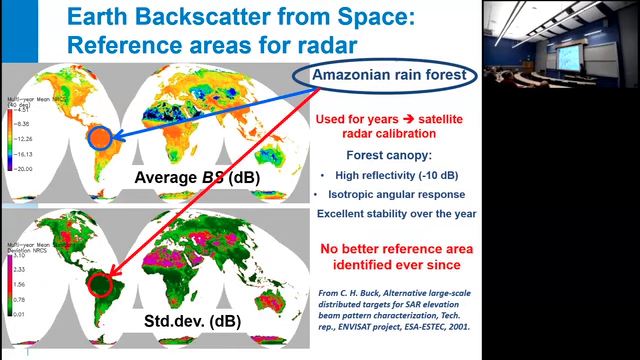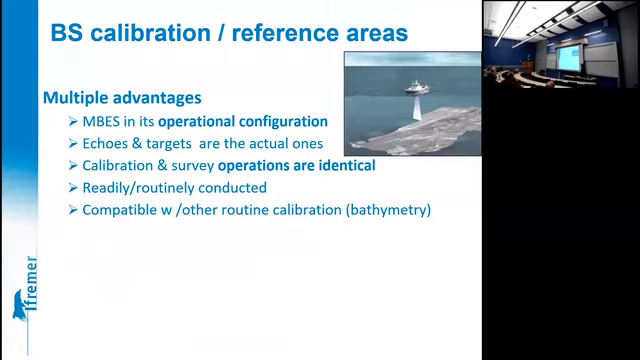So the challenge for us now, since we cannot install the multibeam on satellites, is to find the equivalent of an Amazonian forest underwater. Calibrating a backscatter on reference areas has a high number of advantages.